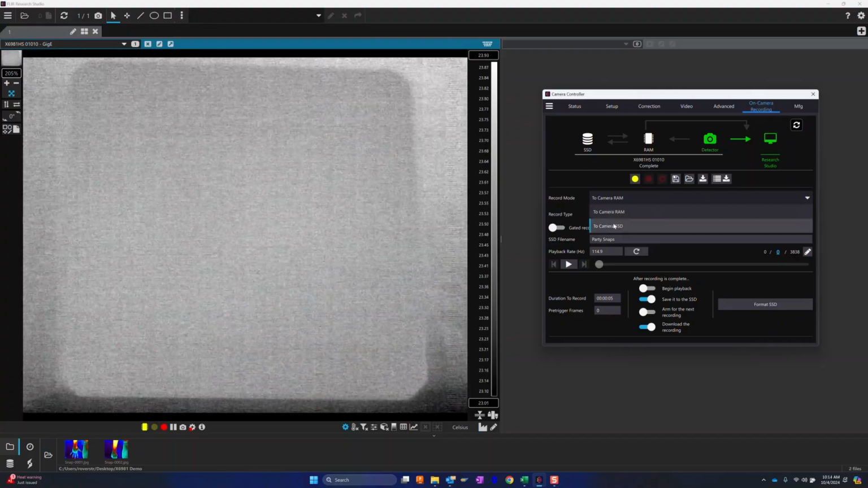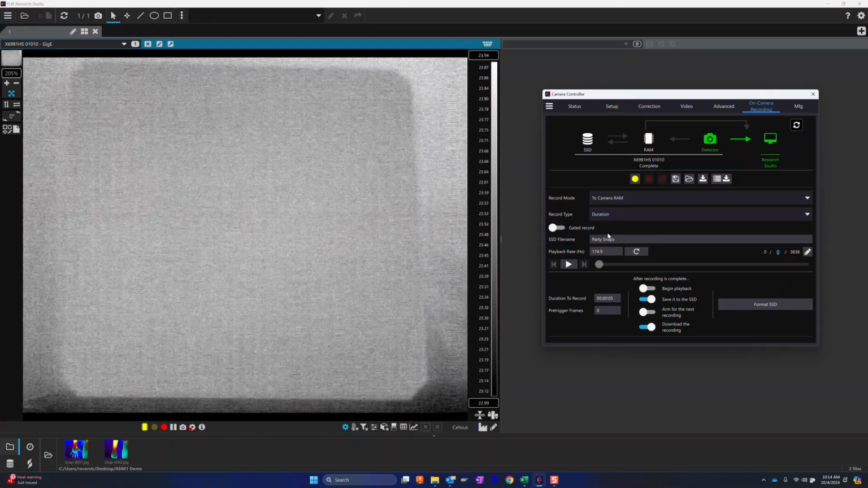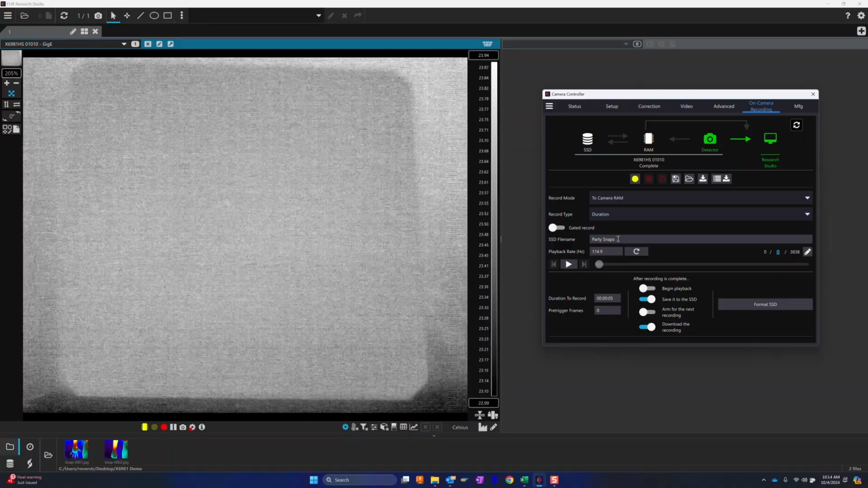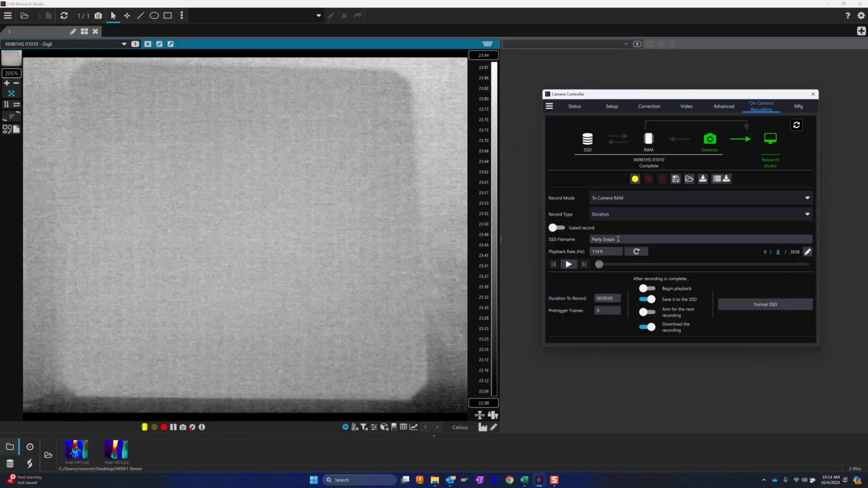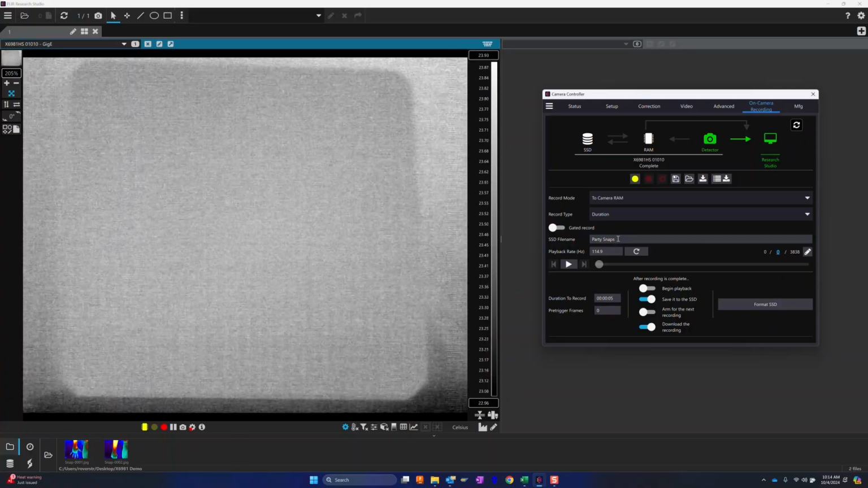For this demo, we'll go to RAM just to show the process. You have to specify a file name, so we have party snaps listed here. For the test today, we're going to be looking at a calibration plate, and we're going to throw party snappers at it just to give us something high speed to look at.